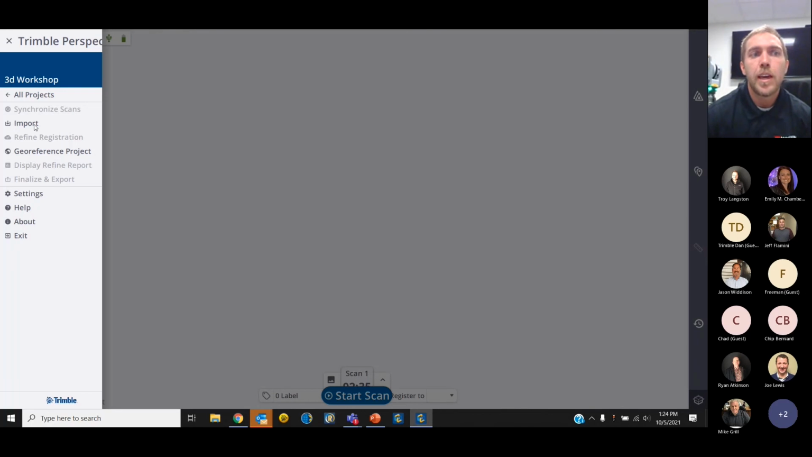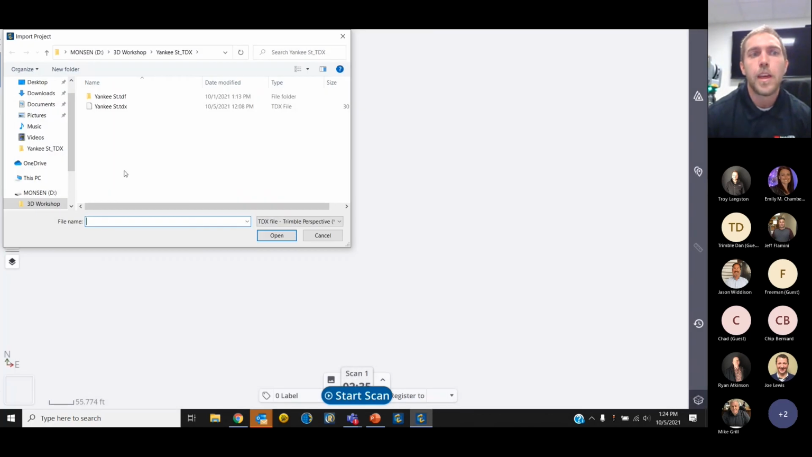Okay, next we can import a previously scanned job in Perspective. So the two file formats that you can import are Trimble natives. They're going to be a Trimble TZF or a Trimble TDX file. Like I said, we're going to be working with this Yankee Street Stadium, so we ended up importing this one prior to this webinar.